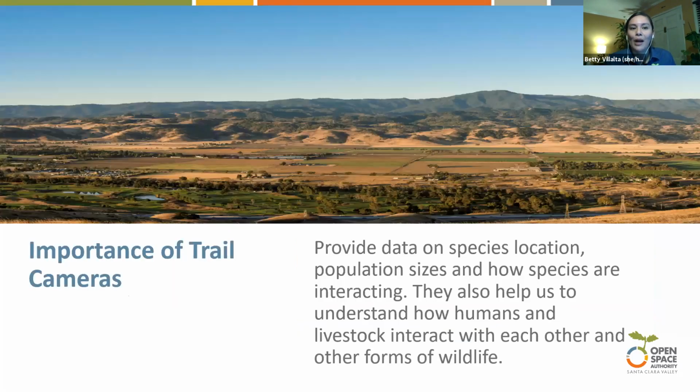And so why are the trail cameras important? They really provide a lot of information. They're able to collect data on the different species, where they're located, the population size, how many species, and how different species are interacting, which is really cool to see. That same camera documents so many different types of species going through that space, which is always really interesting. It helps us understand how humans, how livestock, and how all other forms of wildlife are interacting. So trail cameras have really revolutionized wildlife research and conservation.